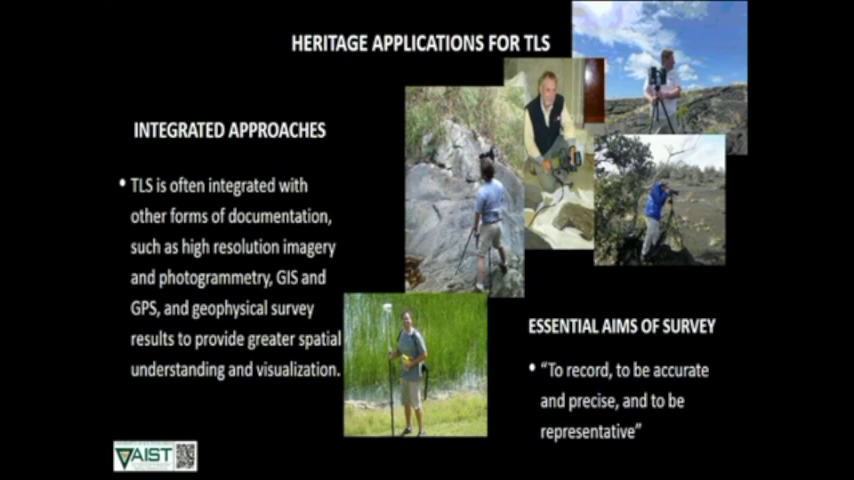So to tell you how we're bringing TLS into these heritage applications, TLS, or terrestrial laser scanning, we really don't use any one tool in particular. We're integrating a lot of different types of technologies, including photogrammetry, high-res imagery of different types, such as gigapixel and reflectance transformation imagery, which we'll talk about a little bit here, GIS and GPS, and a lot of different kinds of geophysical surveys as well.